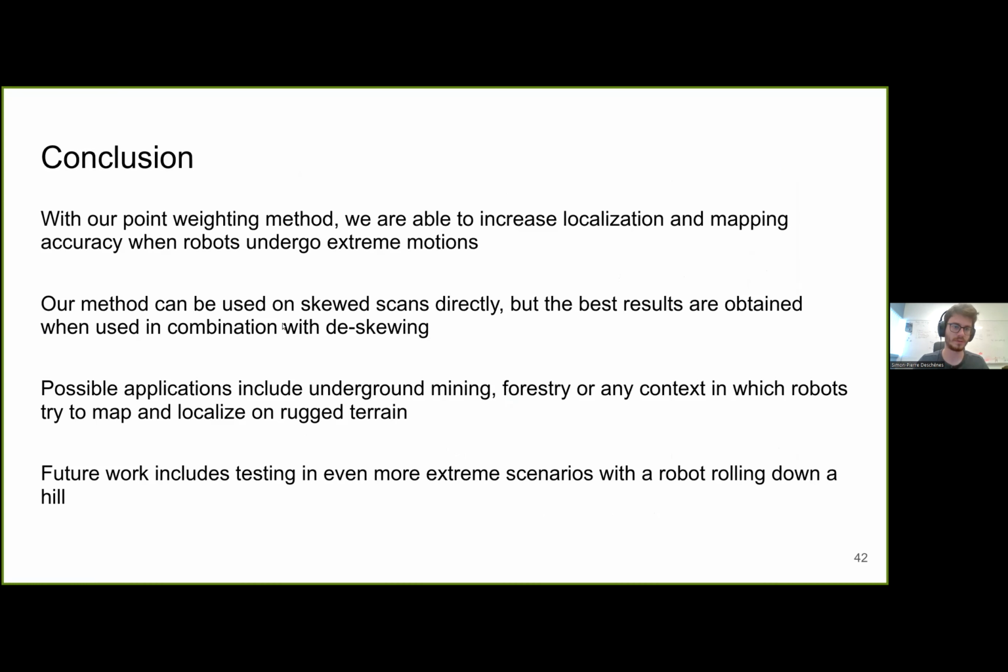So in conclusion, with our weighting method, we were able to increase the localization and mapping accuracy when robots undergo extreme motions. Our method can be used with skewed scans directly, but the best results are obtained when used in combination with the skewing algorithms.